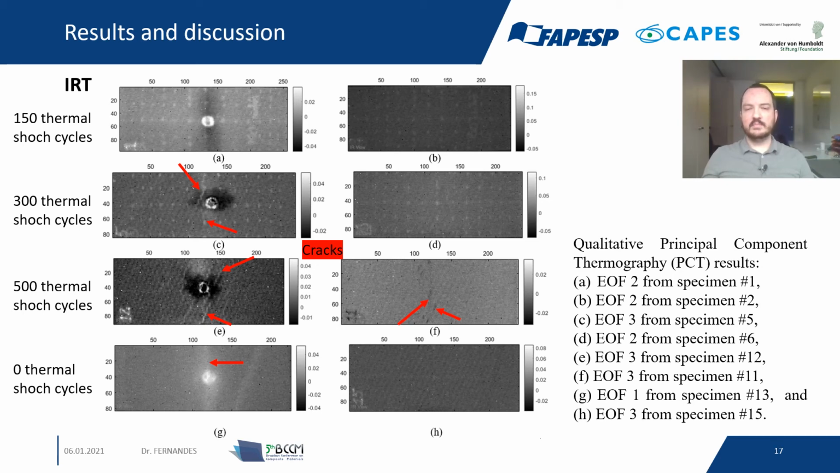So because the specimen was curved in tension, it had some tension on it, the thermal shock cycles cause some of this tension to be liberated and causing some cracks on it, and you can see that here, indicated by the red arrows.